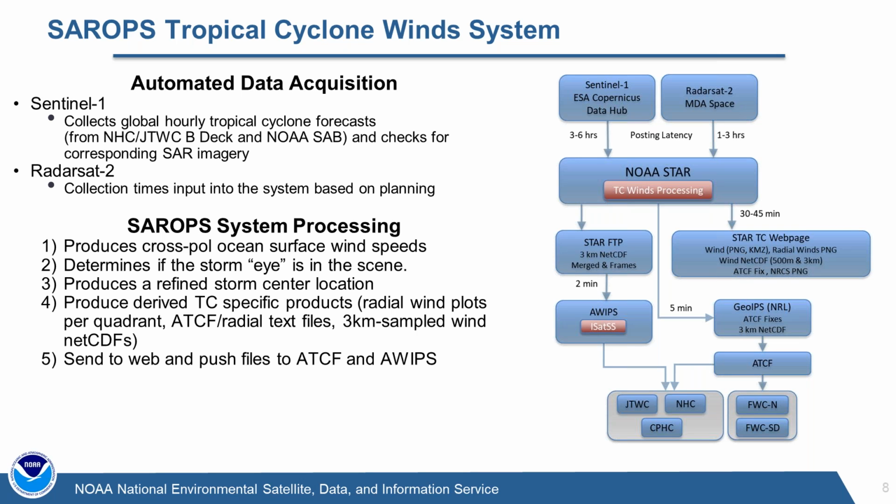The data come into STAR. It takes us about 30 to 45 minutes to produce all of those products. We push the data out to the STAR FTP site. It goes out to our web page, which I'll talk about in another couple of slides. From the FTP site, it goes into AWIPS. We also send it again out to NRL on the West Coast, who will inject it into ATCF. And from there, and with AWIPS, it gets out to the forecast offices.